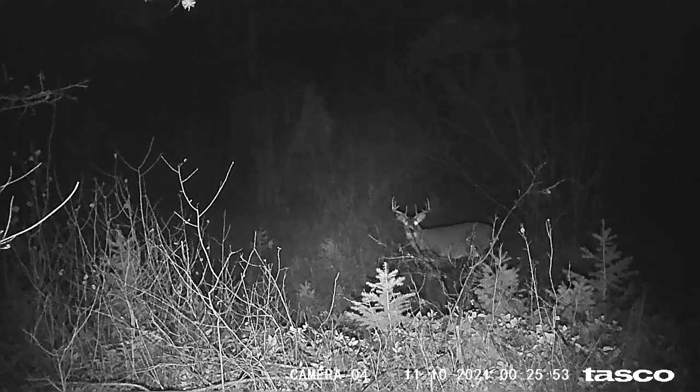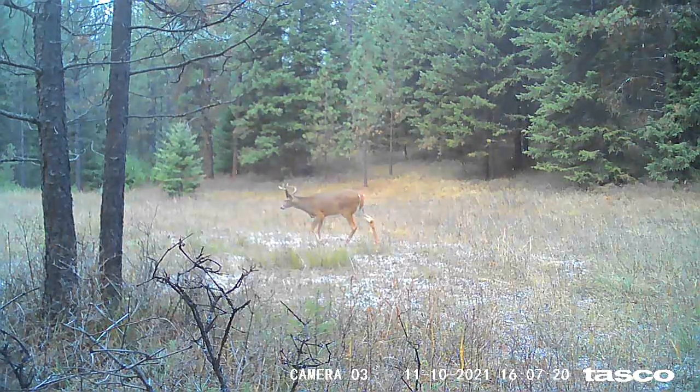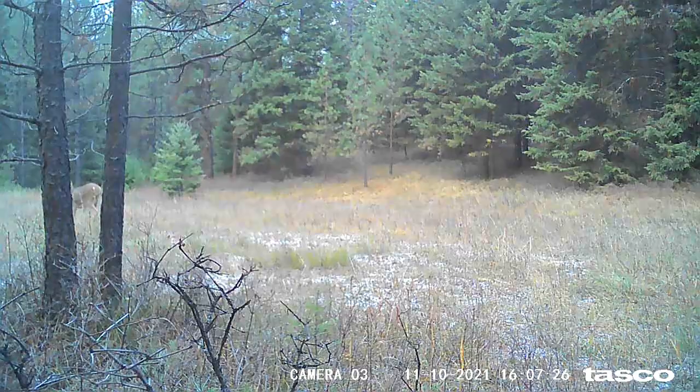This is the best buck, in my opinion, that I caught. Look at those brow tines, so tall, symmetrical. And he was really nervous, even at night looking at that camera. There's a little guy walking through. It started snowing. November 10th here.